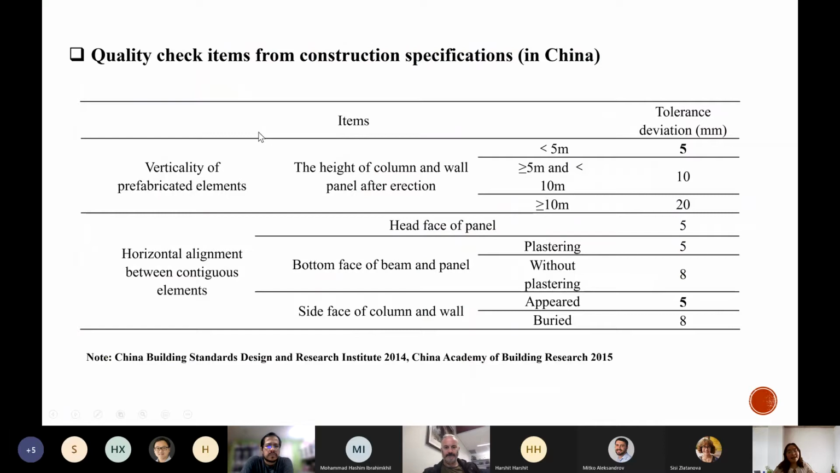As the case is conducted in China, I used the Chinese construction specifications for the quality check. From the table, you can see that the tolerance of the deviations for both the horizontal alignment and the vertical status is 5 millimeters.